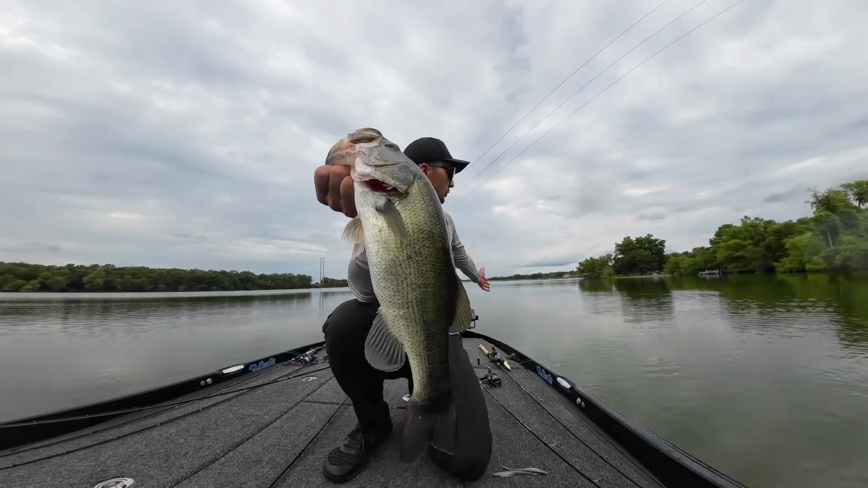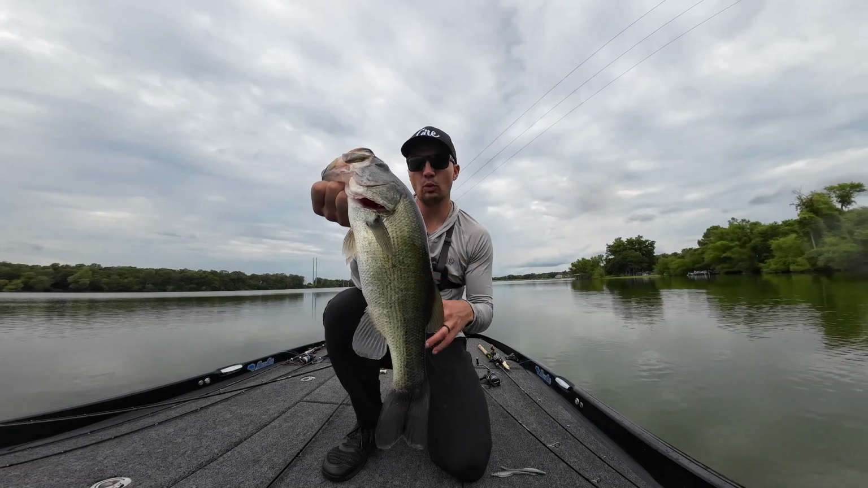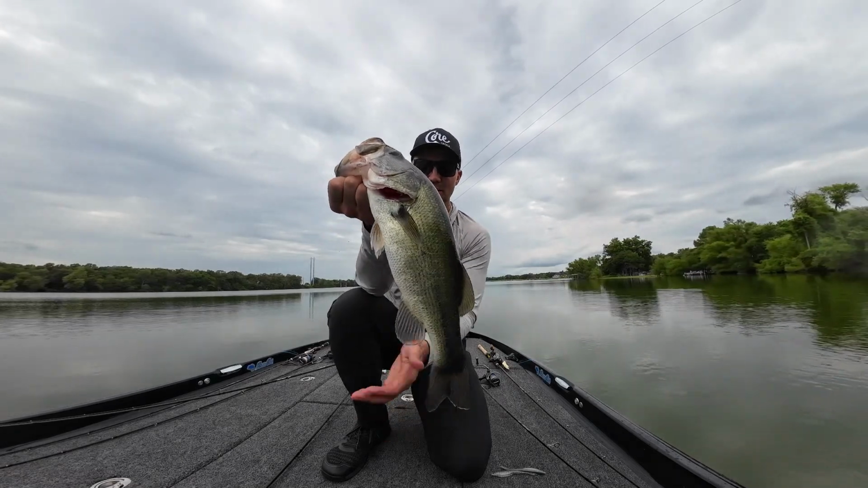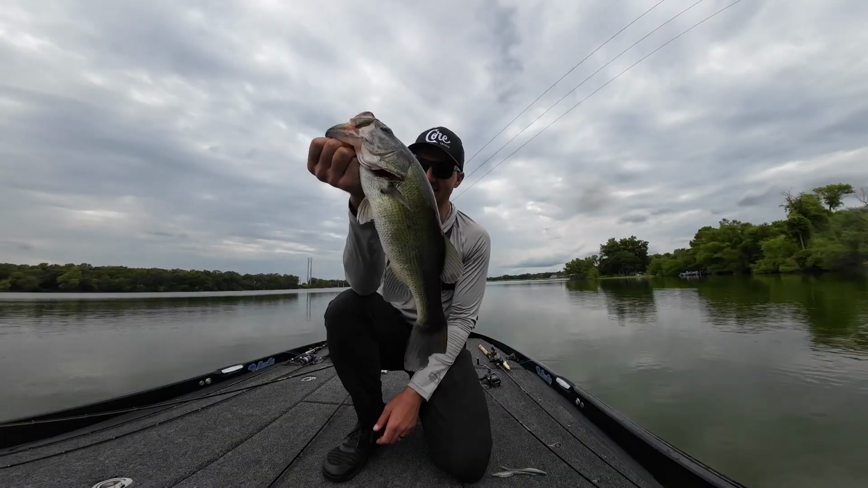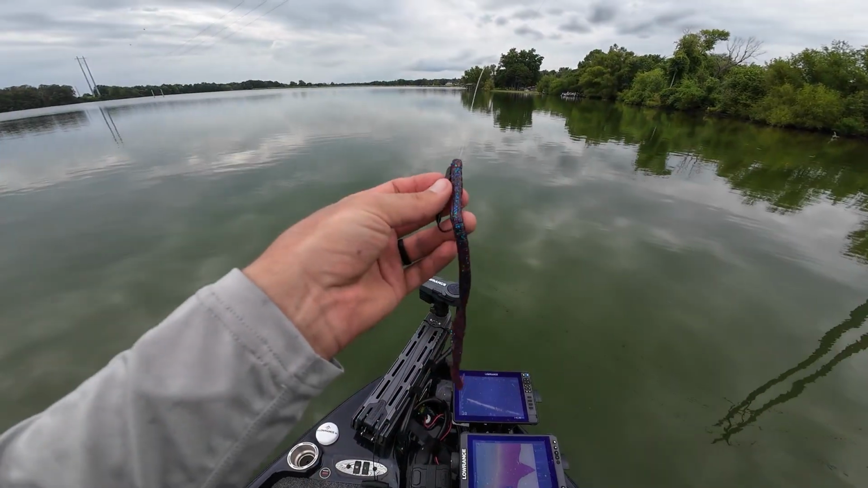There are brim around this brush pile too, and it just seems like there has to be a brush pile in about 10 foot of water. Not everyone is going to have a fish, but that is a really, really healthy one out here. Gorgeous. Let's get back down there. Man, there we go. Finally got number one on the board here.